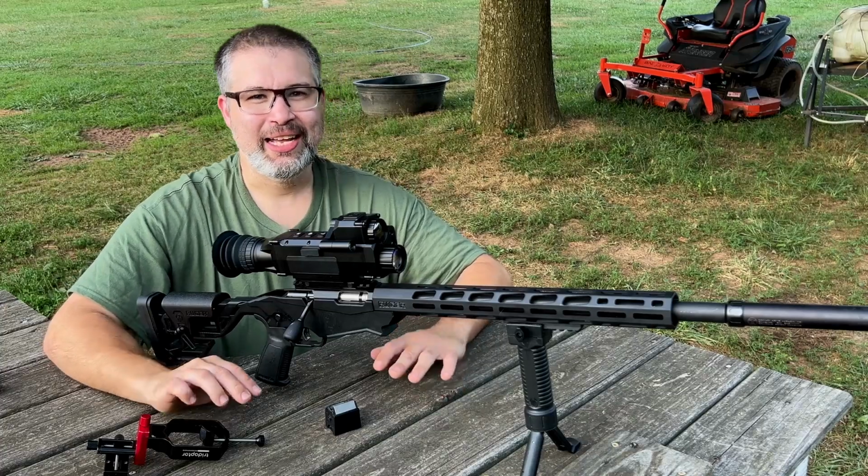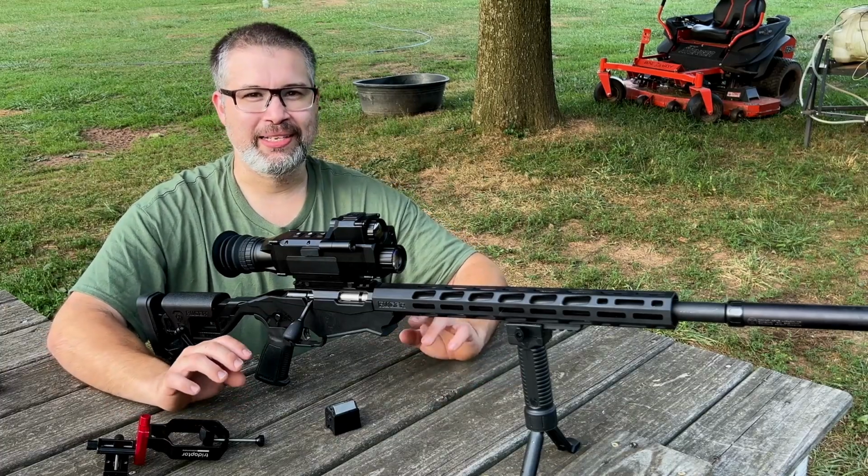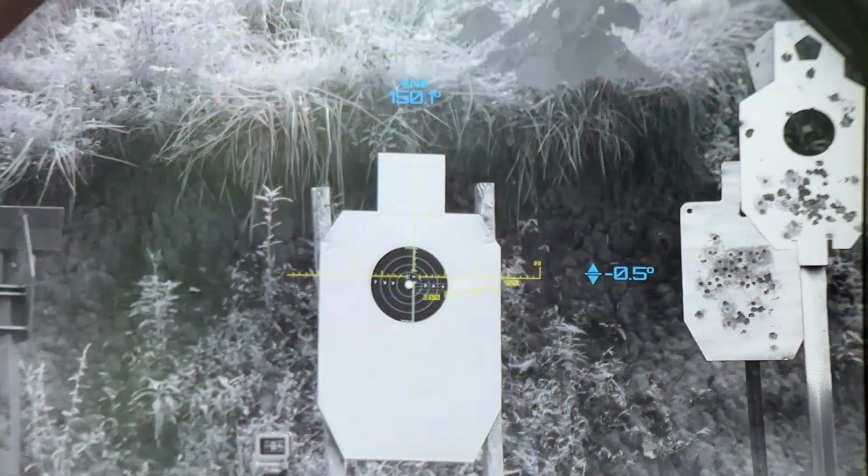Now, the nice thing about this optic being digital is you can actually take it out during the daytime and sight it in. You don't have to worry about damaging the optic. Now we are ready to take our first sight-in shot. We've got our crosshair almost aligned on our target there. But let's go ahead and take that spotter shot.